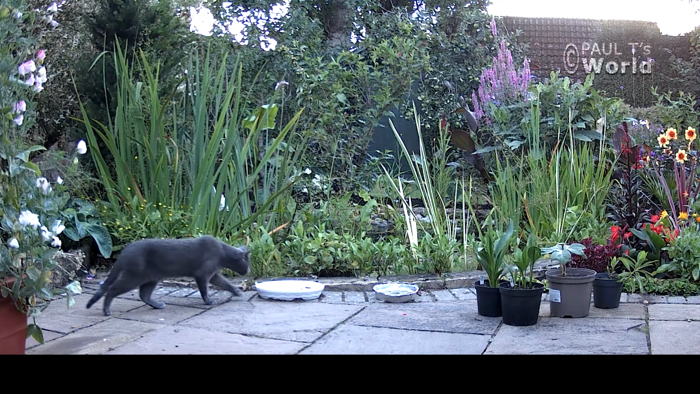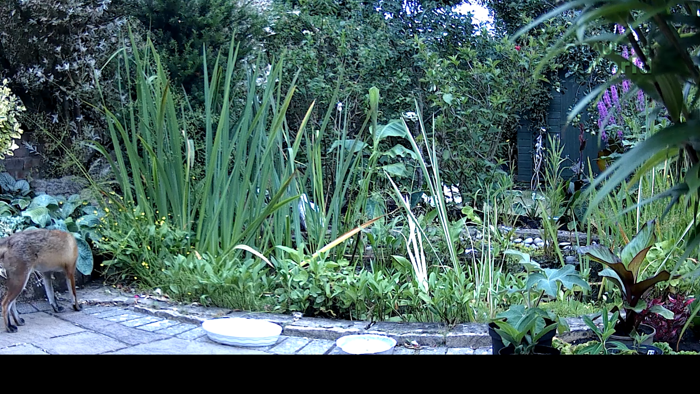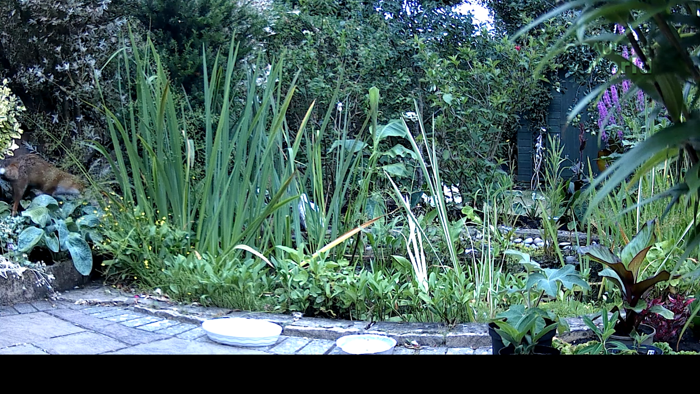A little scratch. Sometimes they have ticks and a shake. I put out some water to see if we could bring some animals close to the camera. Of course, and obviously we get the cat first of all. And here we have a fox looking for those mice that live behind the pond.